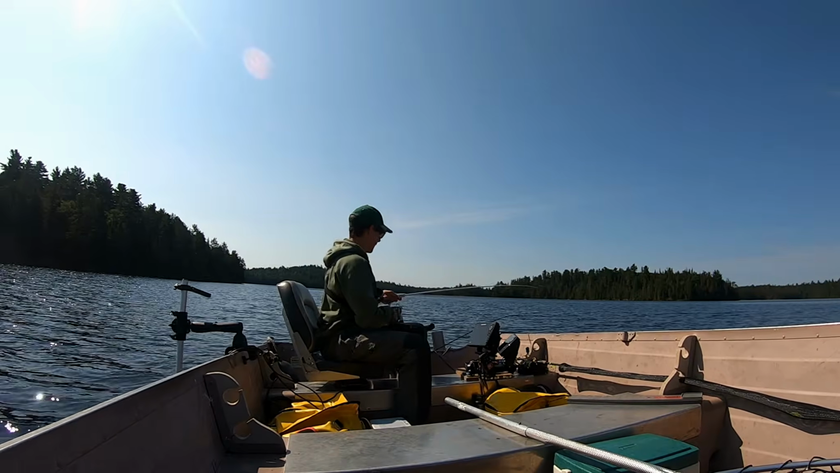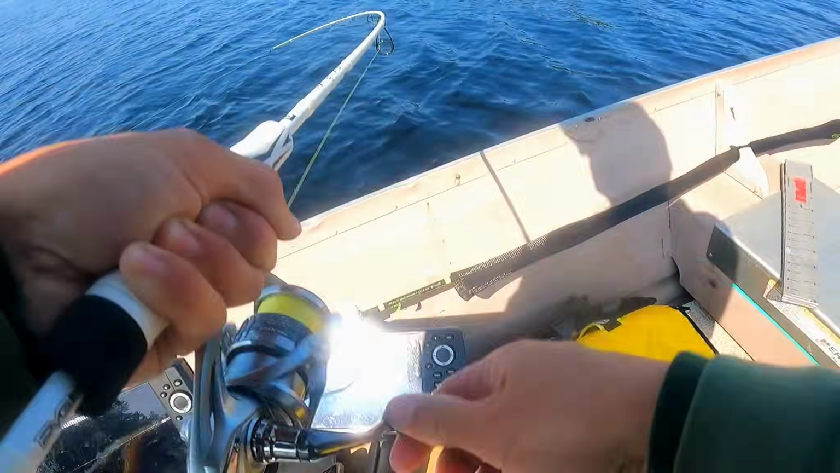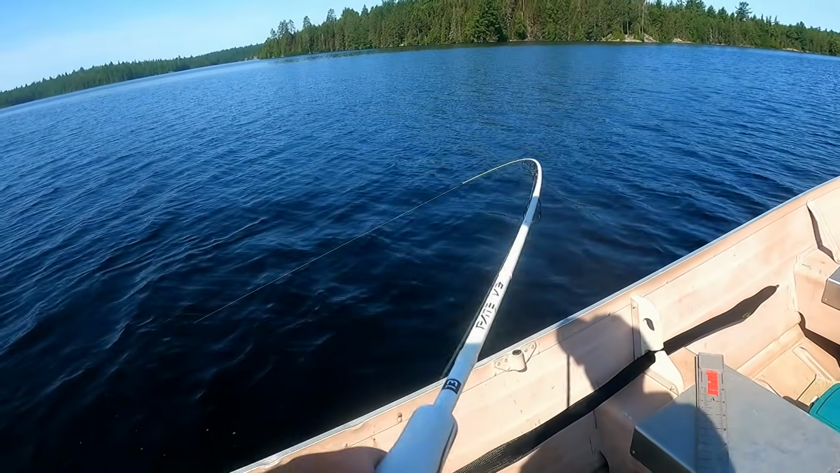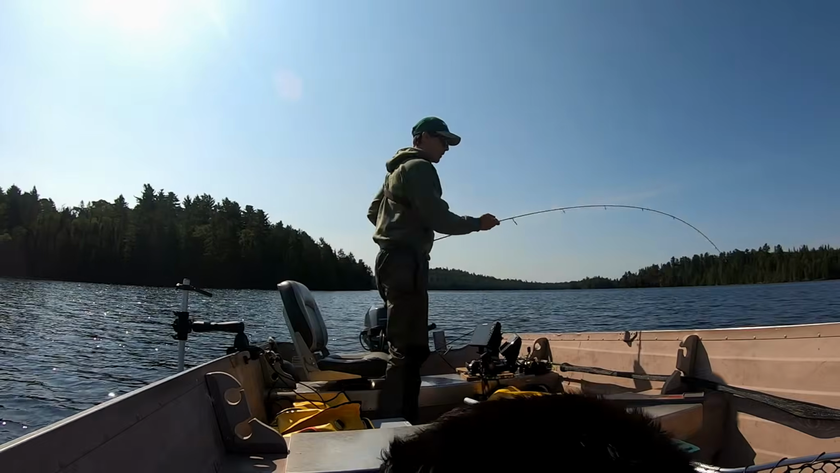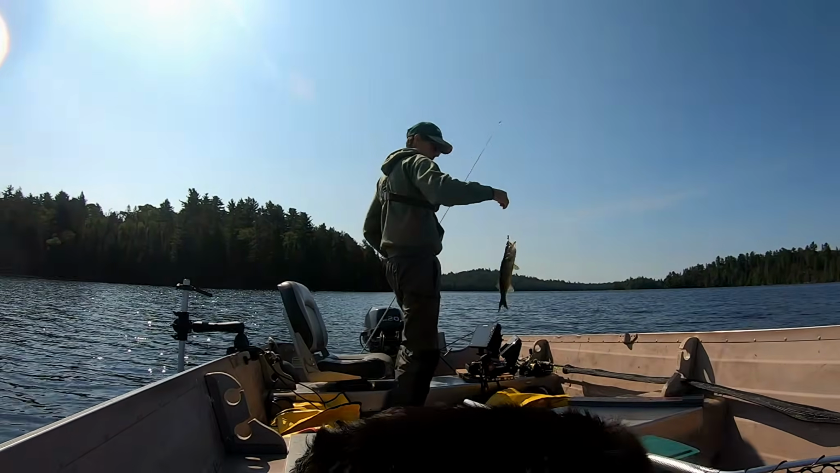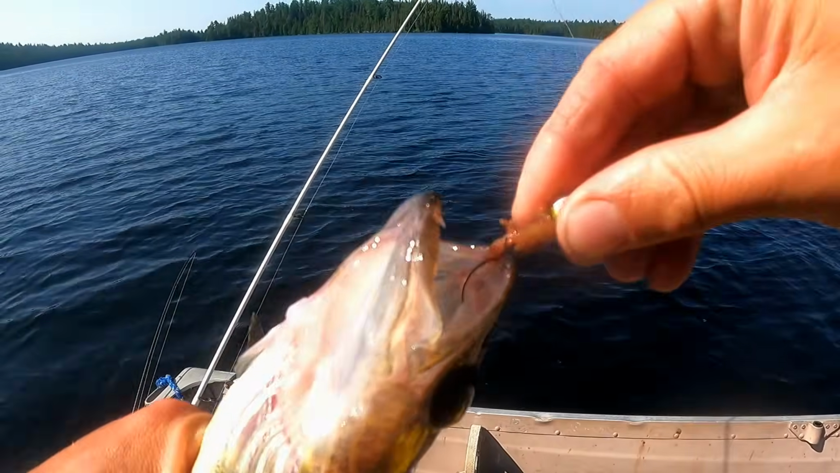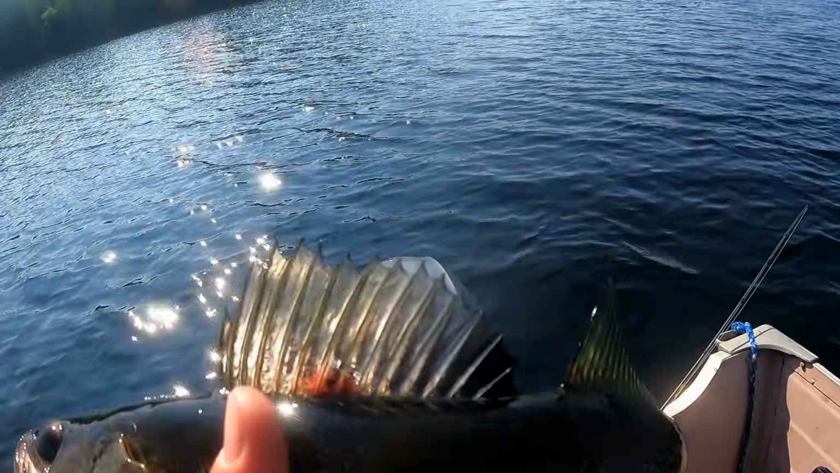There we go. Another fish. Yeah, we're finding some fish on this hump. That's good. Another decent walleye. Oh, that's right, pal. Clung my worm off, but a perfect hook set. That'd be a perfect eater if we were gonna keep some today.